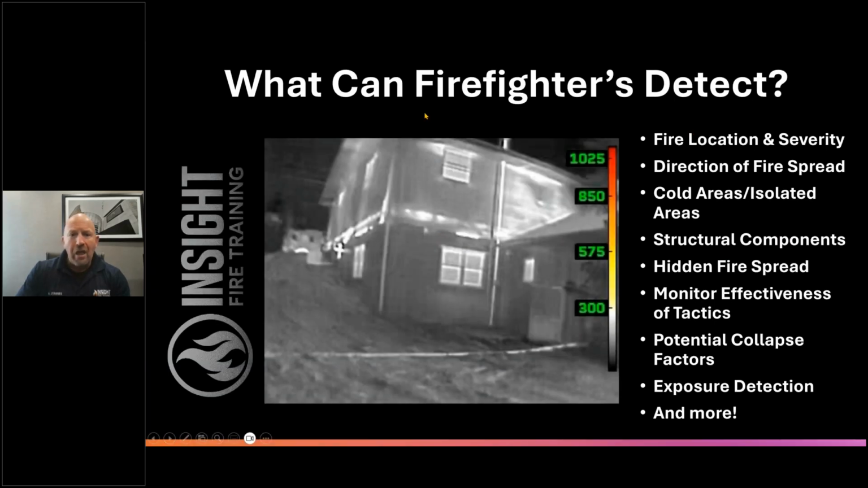So what can you as a firefighter detect with a fire service TIC? Because to their point, many of my friends who argue with me affectionately, a fire service TIC is quite different than an industrial TIC. It doesn't have some of the features, settings, and is not as precise. And sometimes we don't have the wonderful image clarity that our friends have in the industrial world. So here's some things we can see.